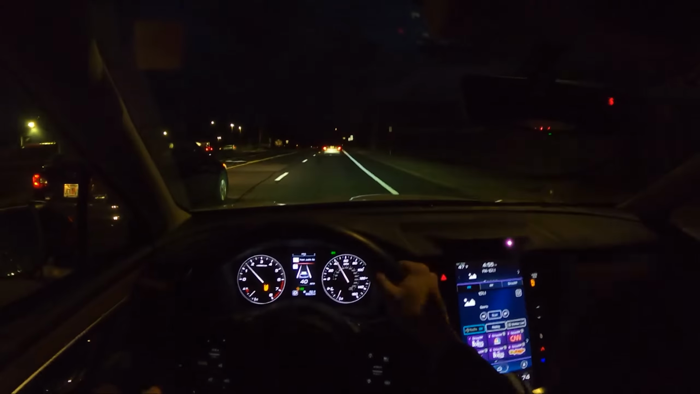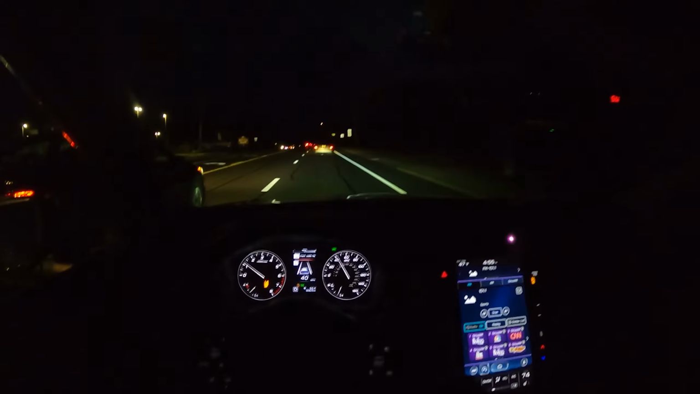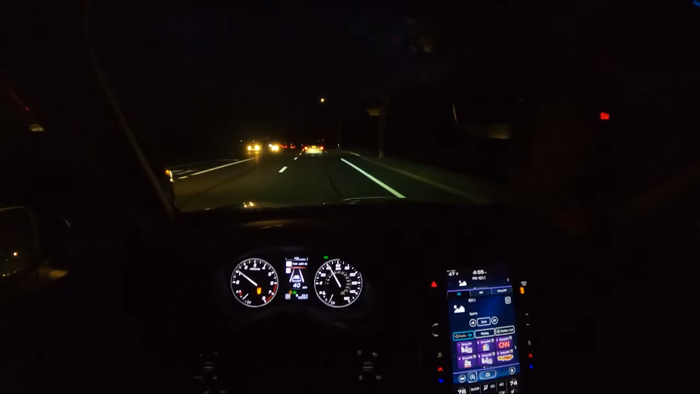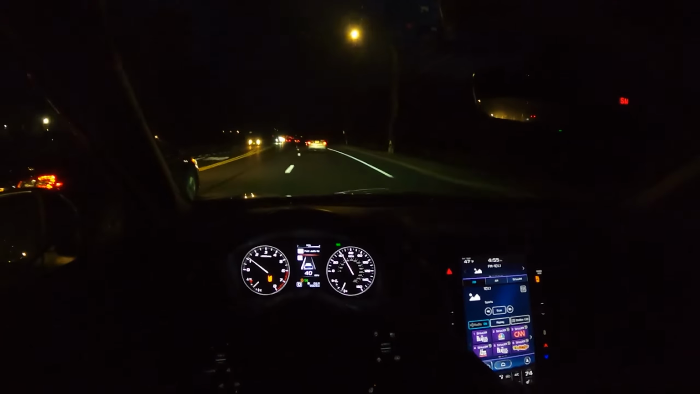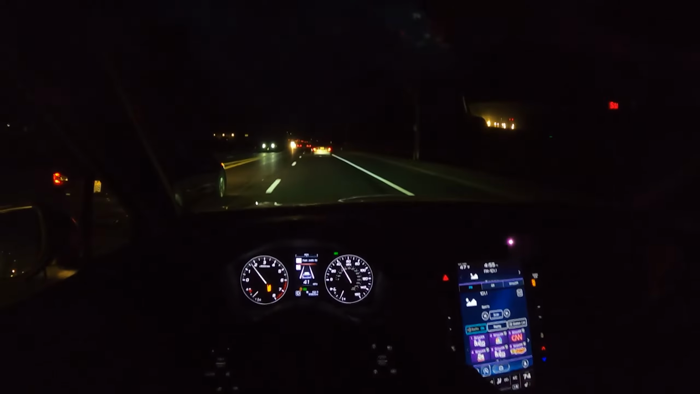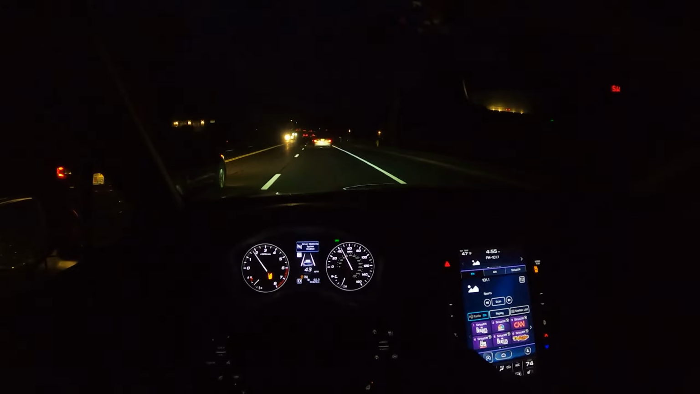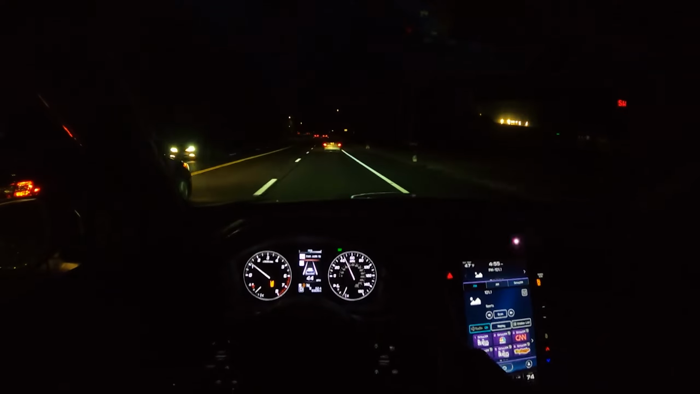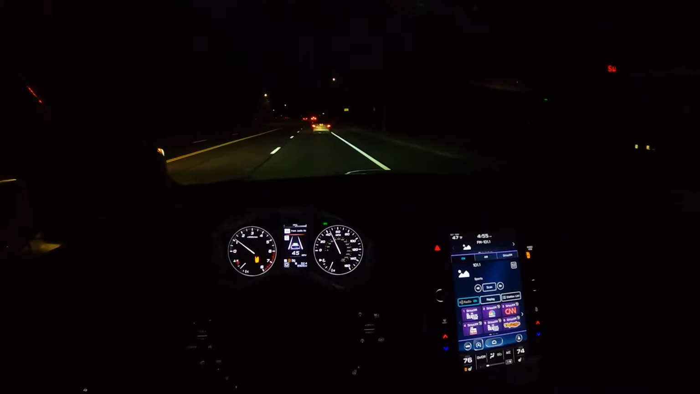And then additionally, even though it's only on 225 tires, they're not all that wide, it's riding very quiet. There's not much road or tire noise. And additionally, it's just pretty easy to drive. It drives just like a car. These Outbacks for a good while have been known as having, you know, a very car-like ride. They've been very pleasant to drive, even though they're on the larger side. So it's pretty cool on that basis.